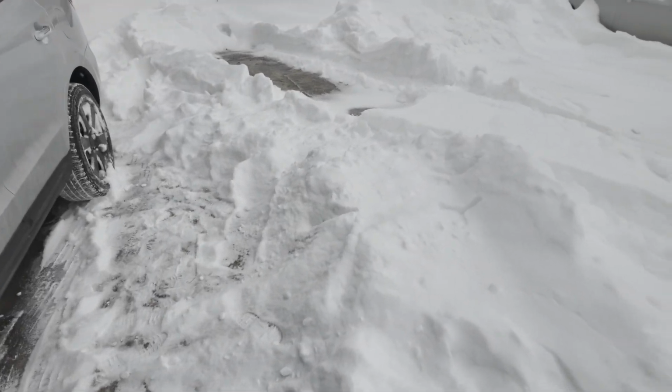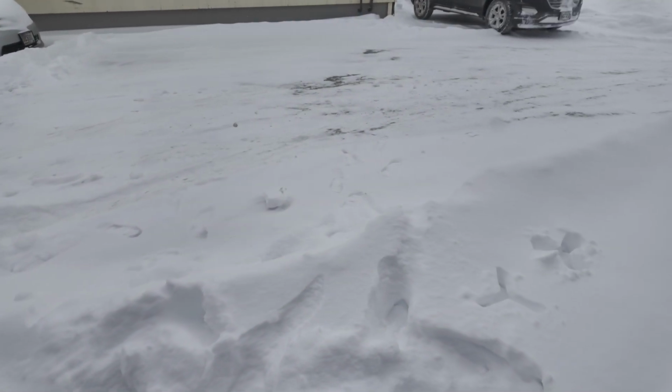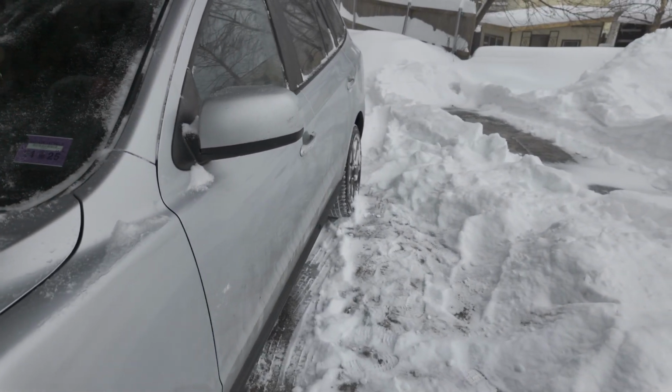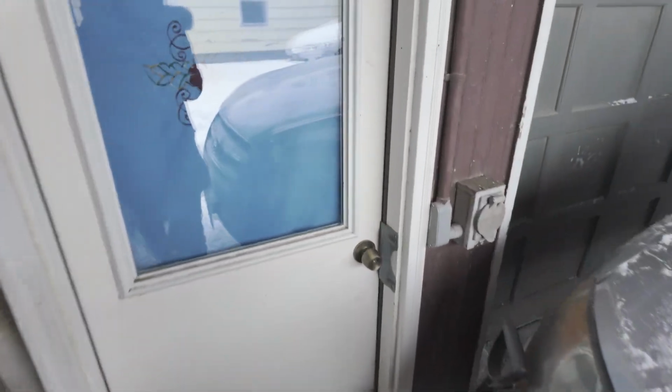The parking space. This is where he needs to plow. I moved my car over there. So right here is where he needs to plow. I don't really need to move this car. Yeah. Let's go inside and warm up a bit.